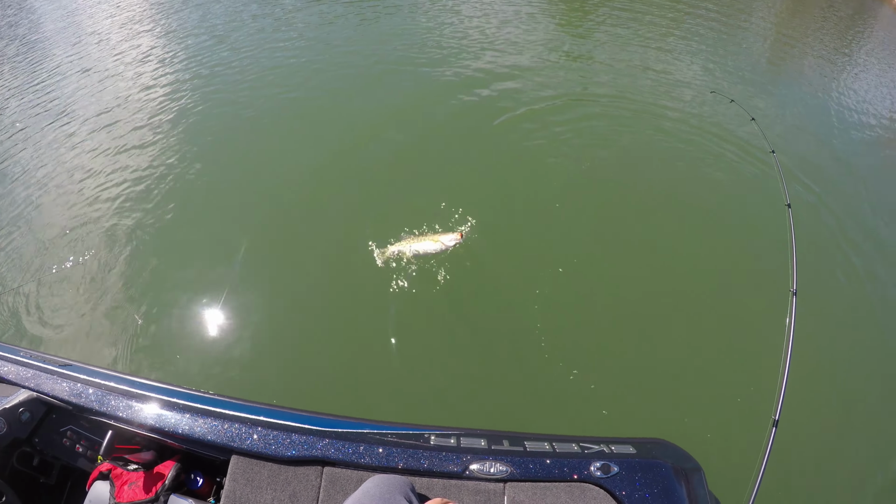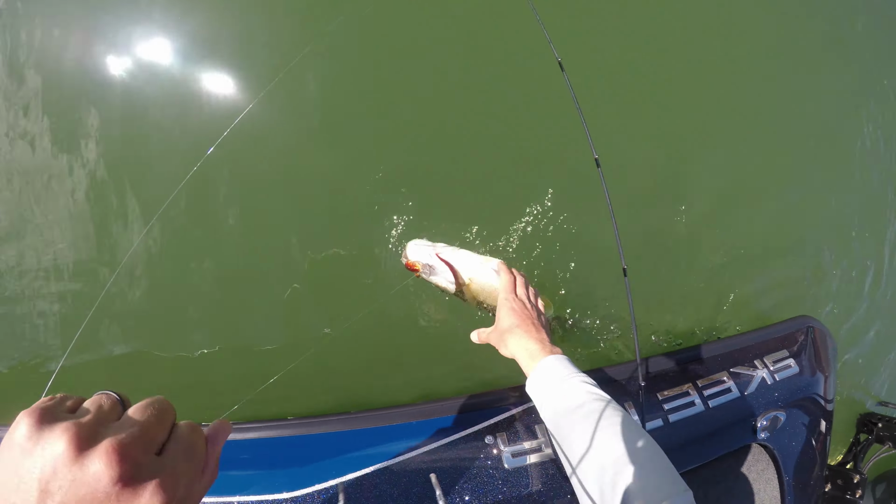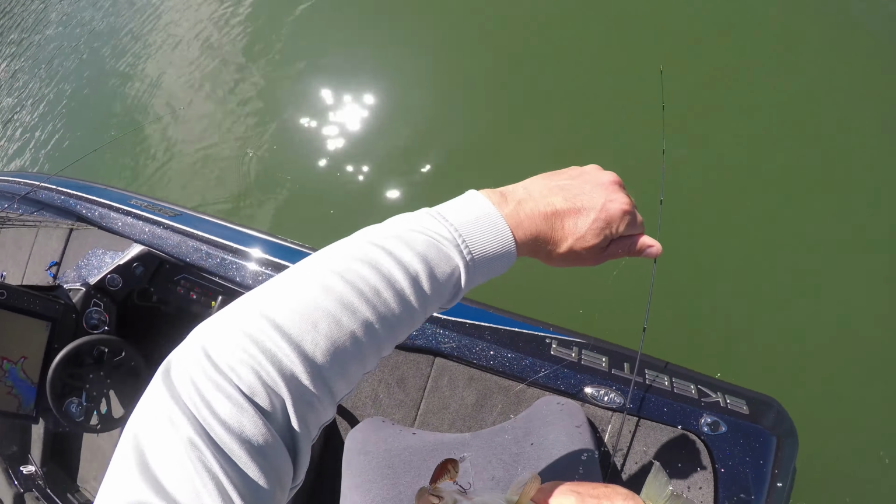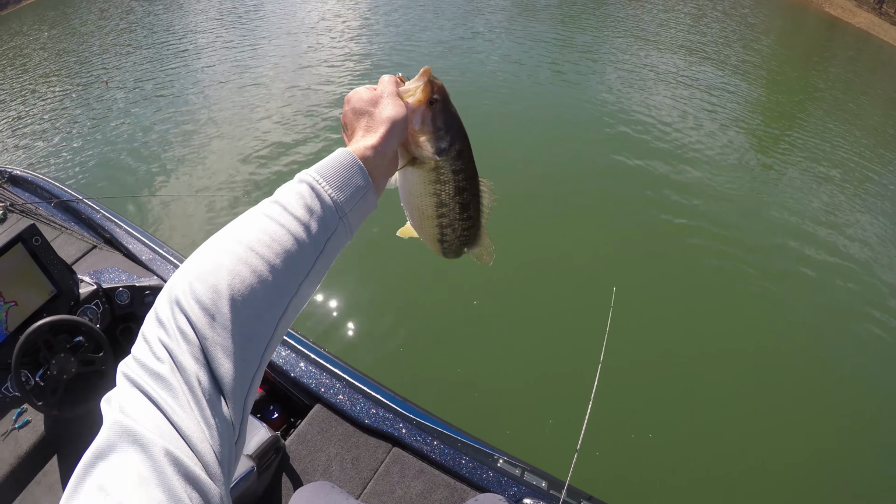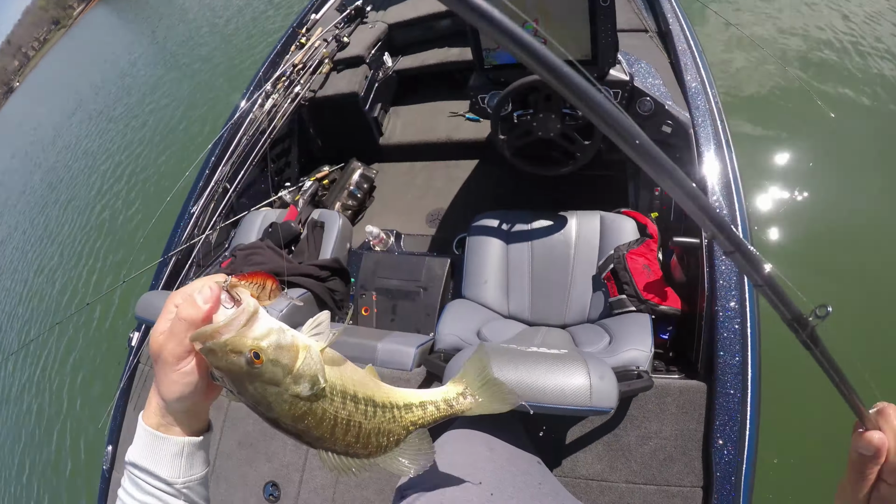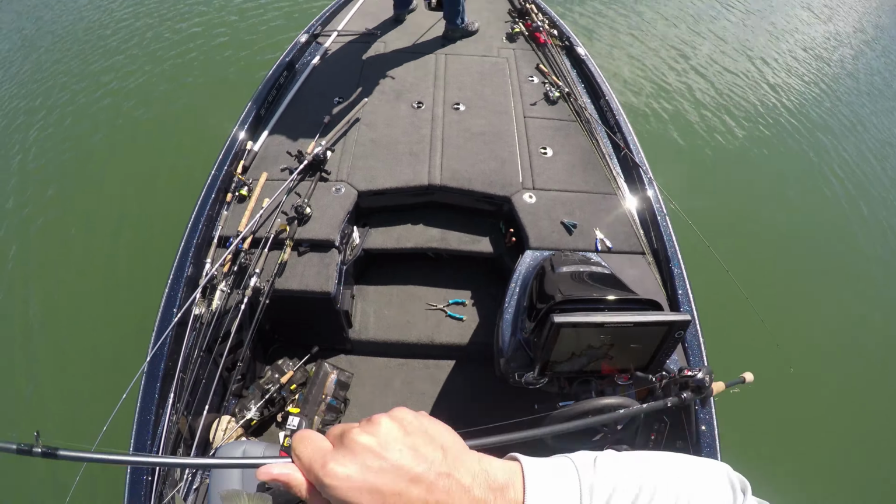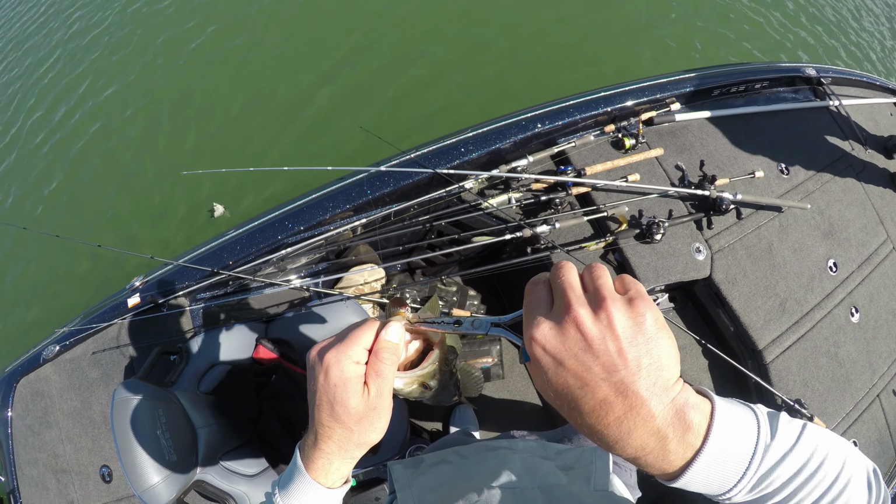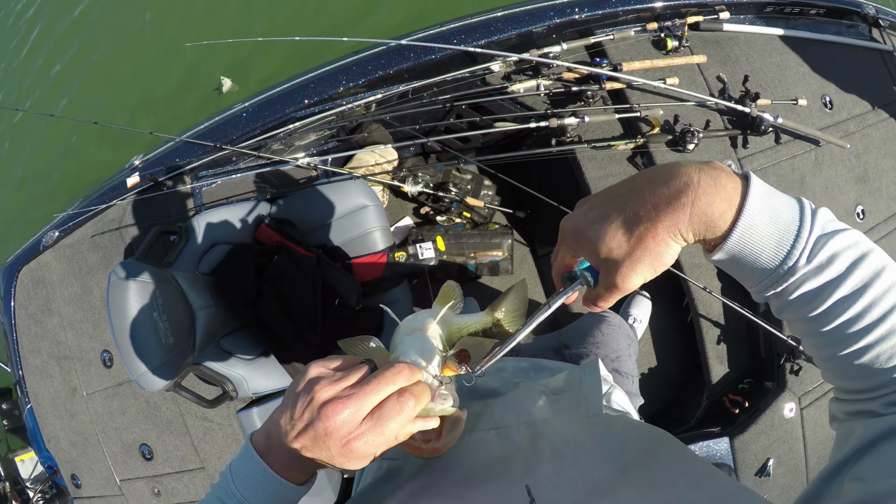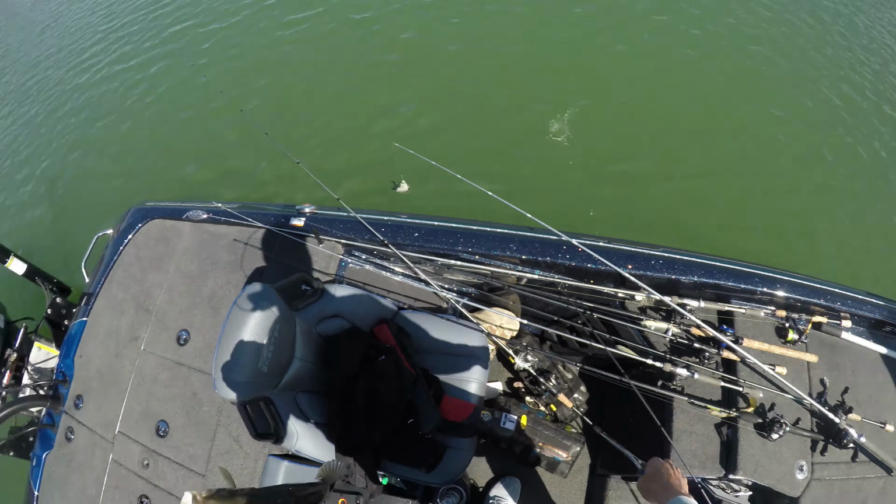Dude, you brought your bait right by him the first time. He just didn't want it. It smells funny. It's Ron's bait, baby. Good night. Look at the size of that spot. If it's Ron's bait, it smells funny. Oh my gosh. He creamed it though. Another freaking stud spot.